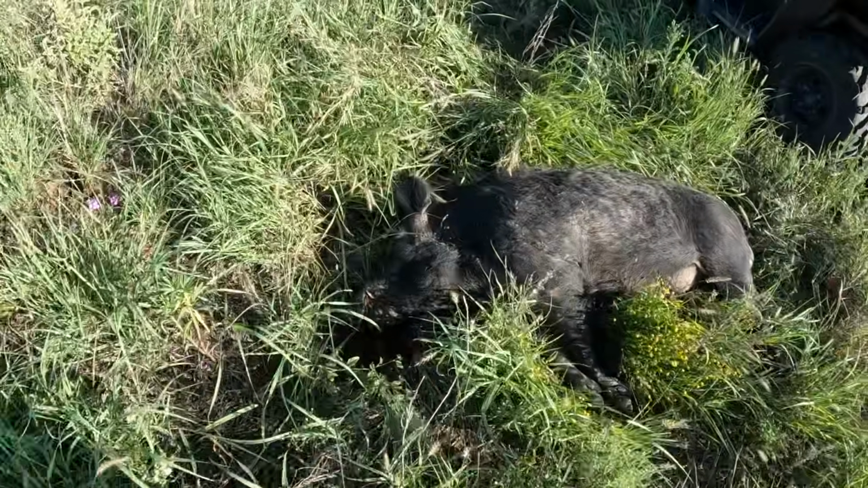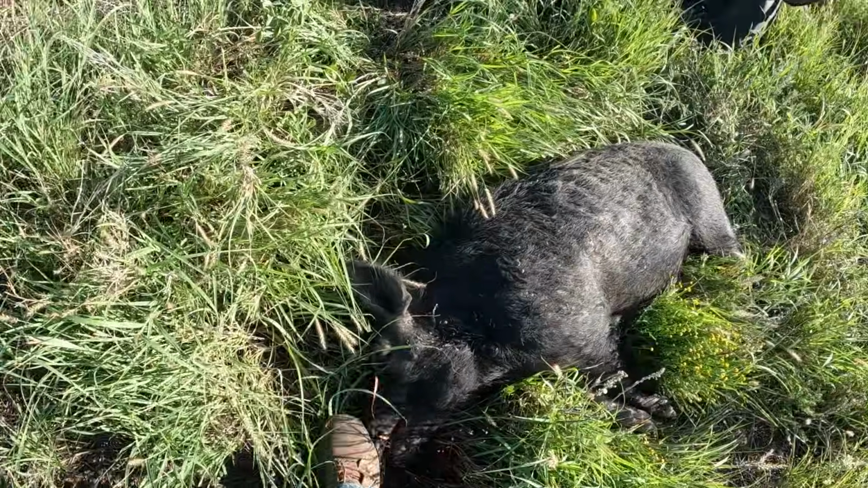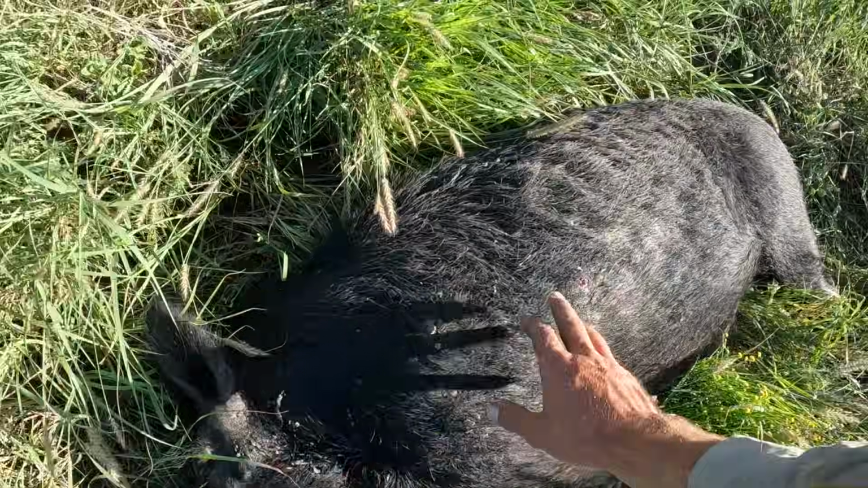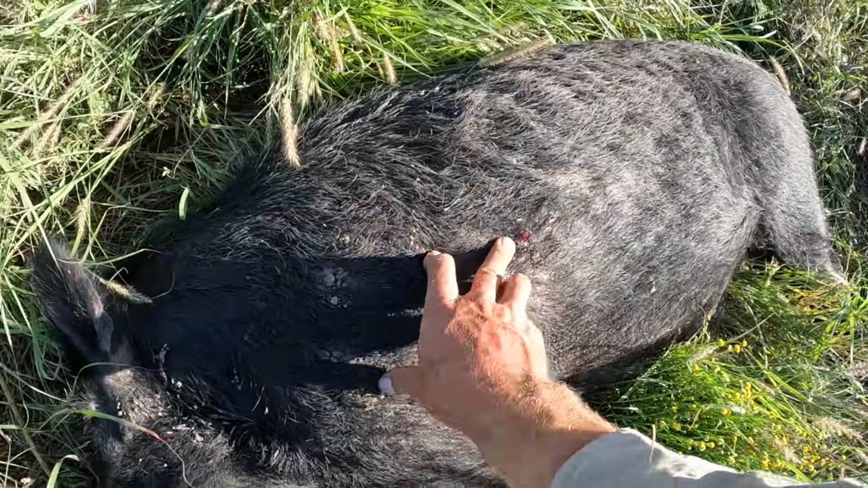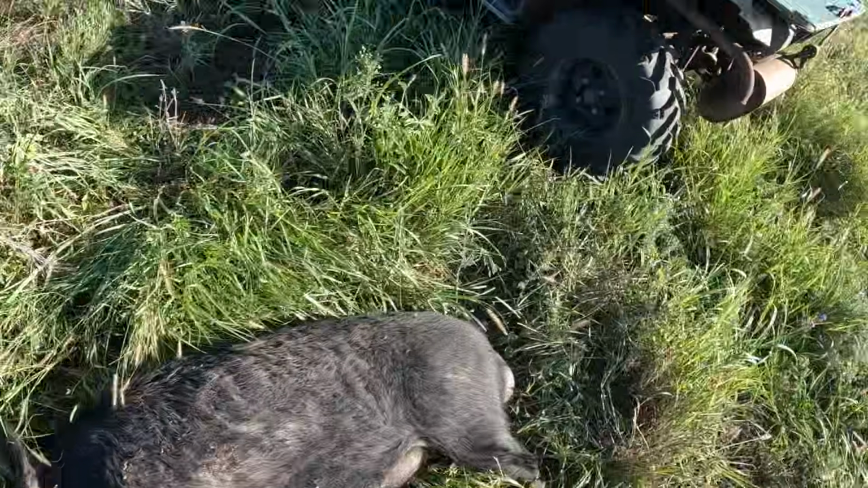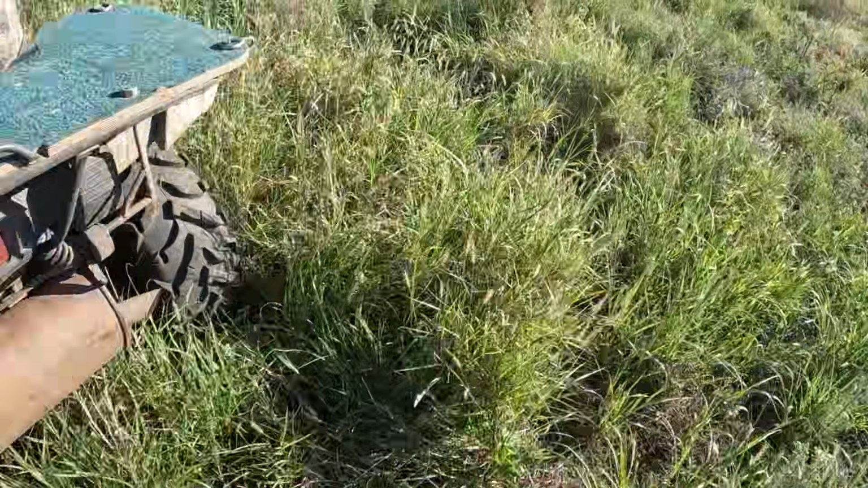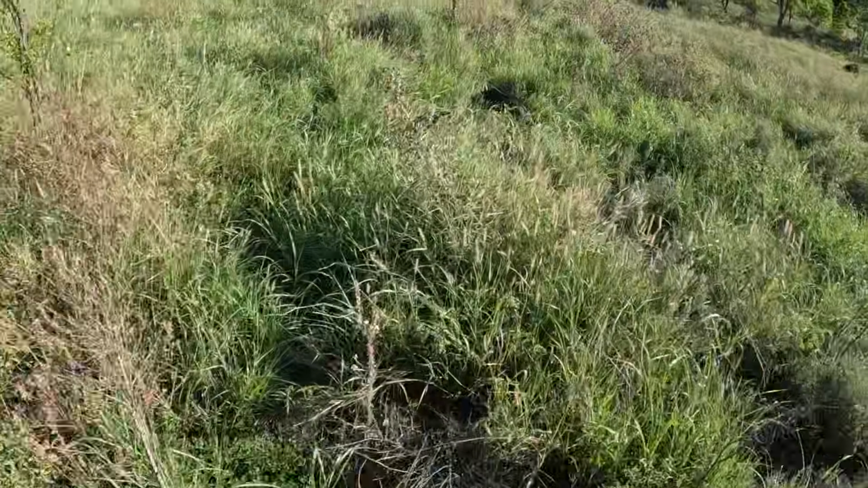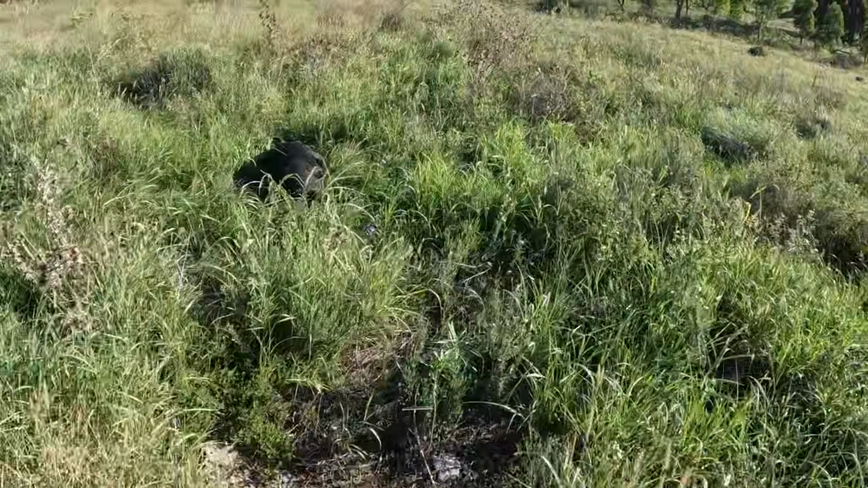Well, here's one. He's a pretty big boar. Big armour plates on it. Yeah, righto. We're out of mustard at the moment.